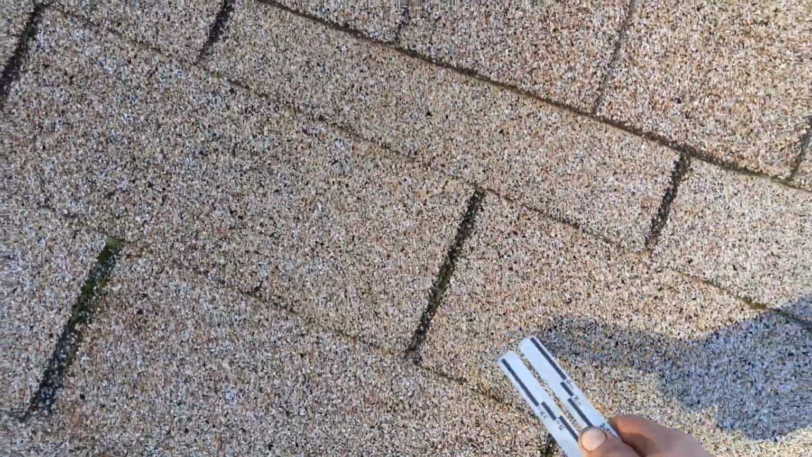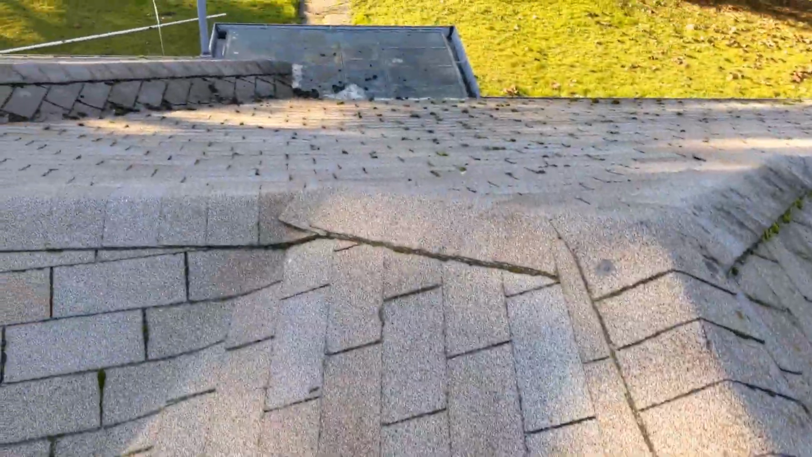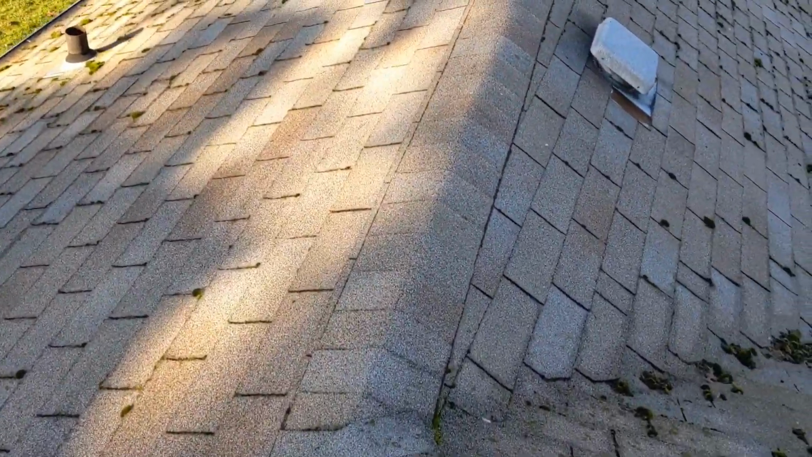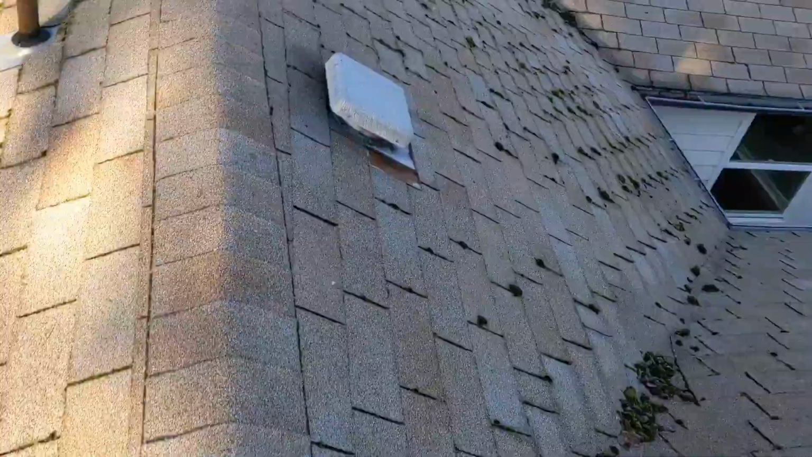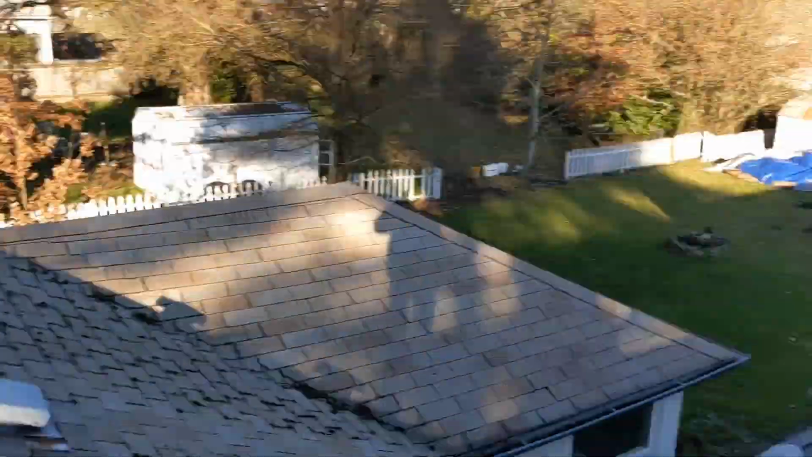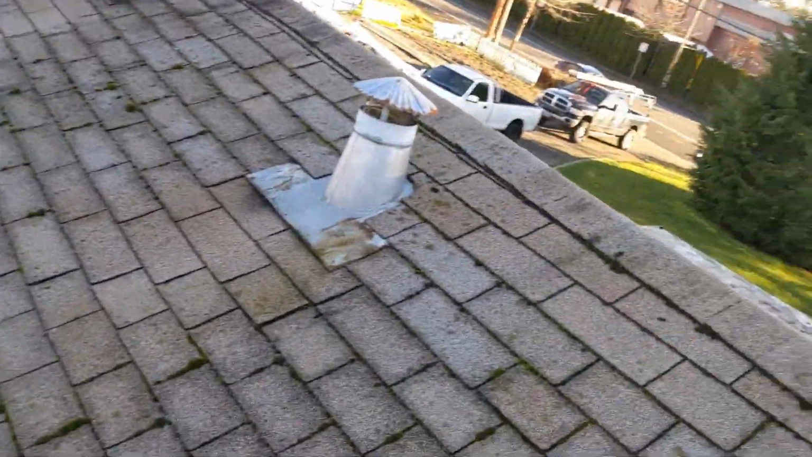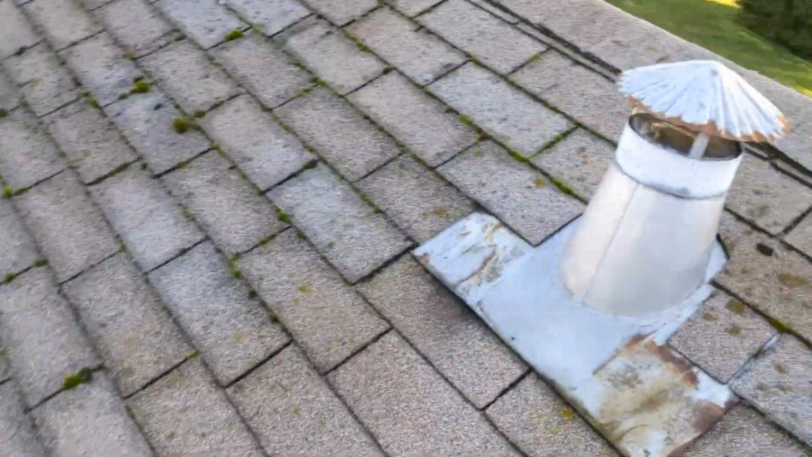I want to go over the lifespan and quality of the roofing material, the quality of the roofing installation, and the third thing I like to go over is an assessment of the total roofing system and any suggestions we may have. So the first thing I want to identify is the type of shingle on this roof.